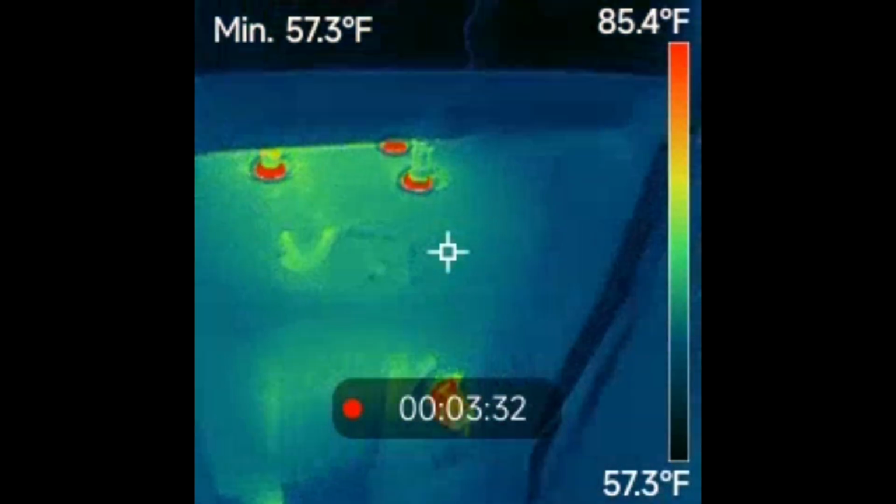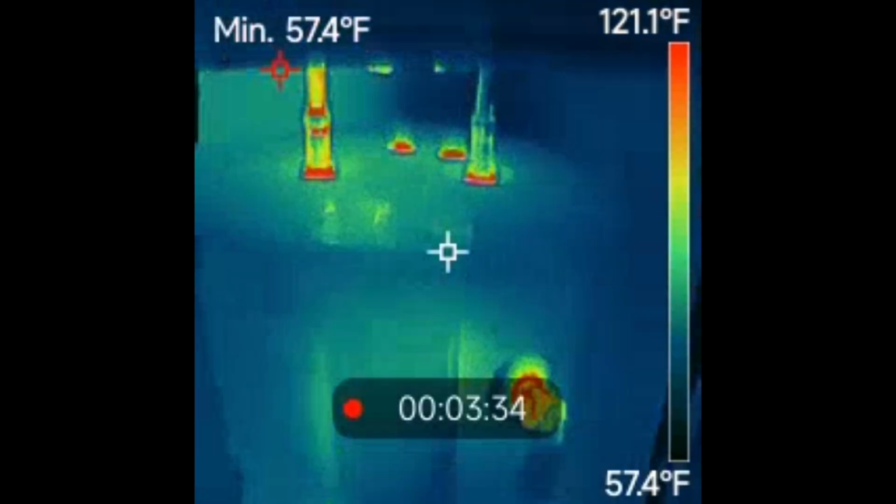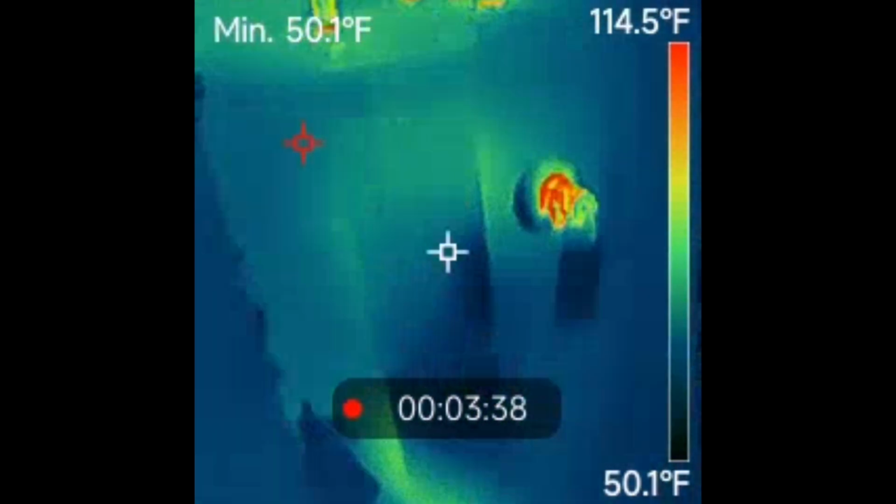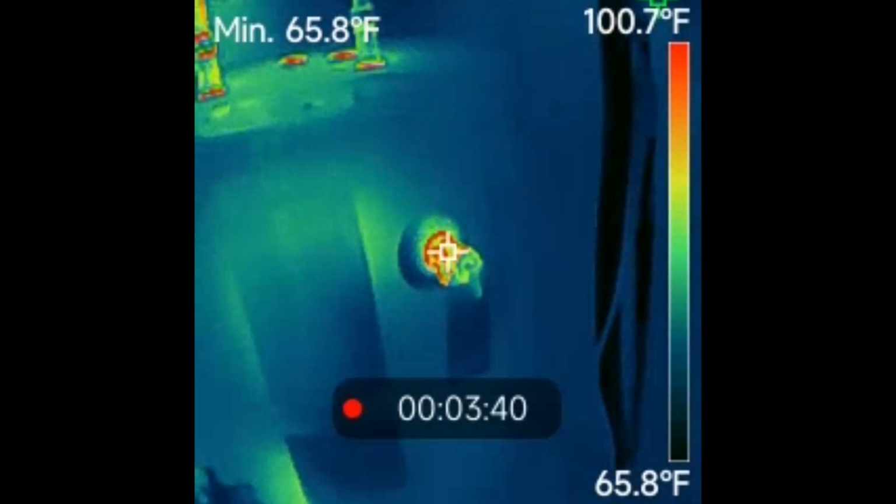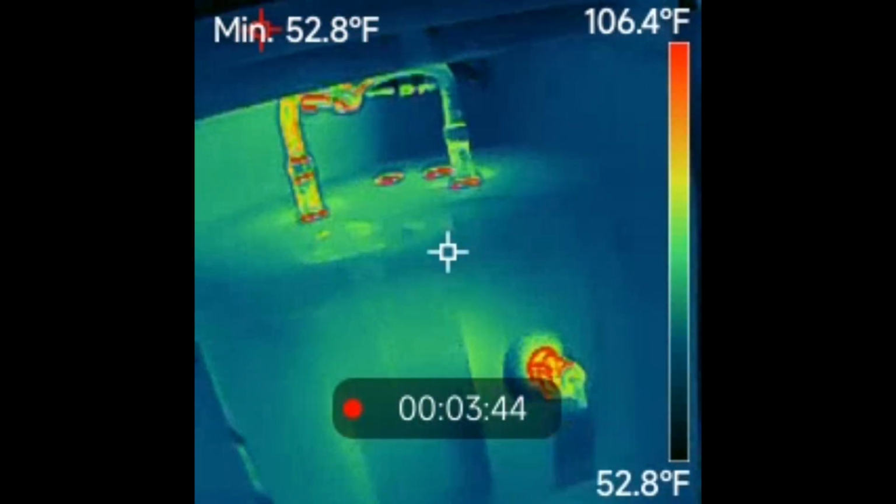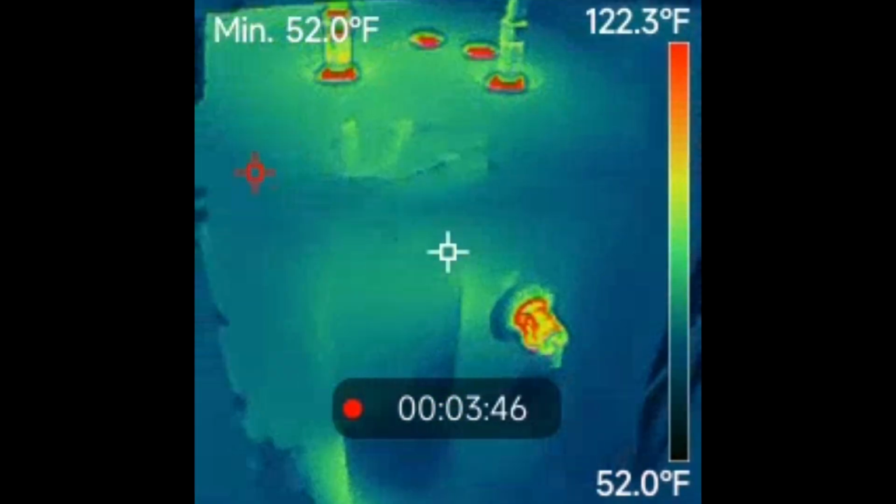This is the utility closet right here. There's a hot water heater. So yeah, you see all the heat coming off of that. The hottest point that the camera is finding is like 113 degrees. And you just see all the different parts on it glowing with heat.